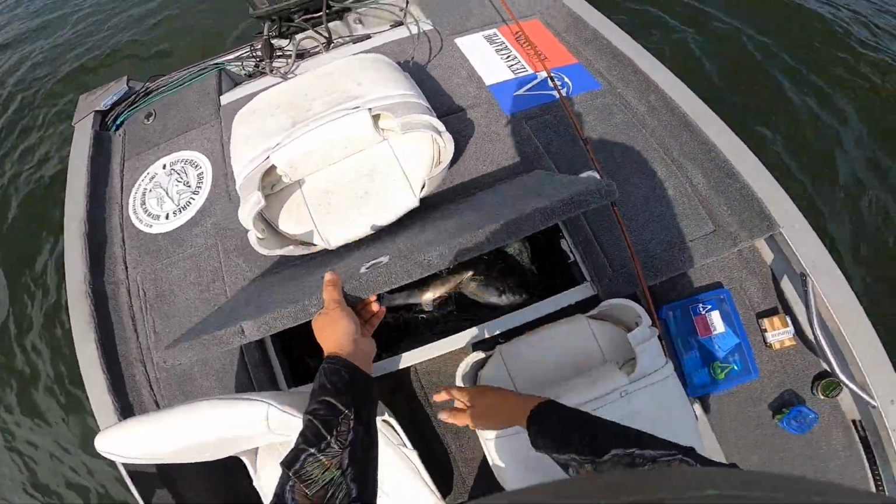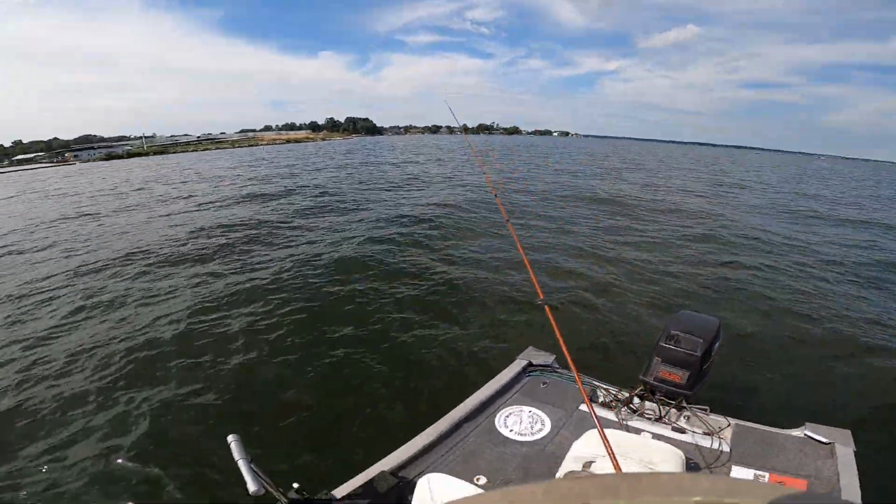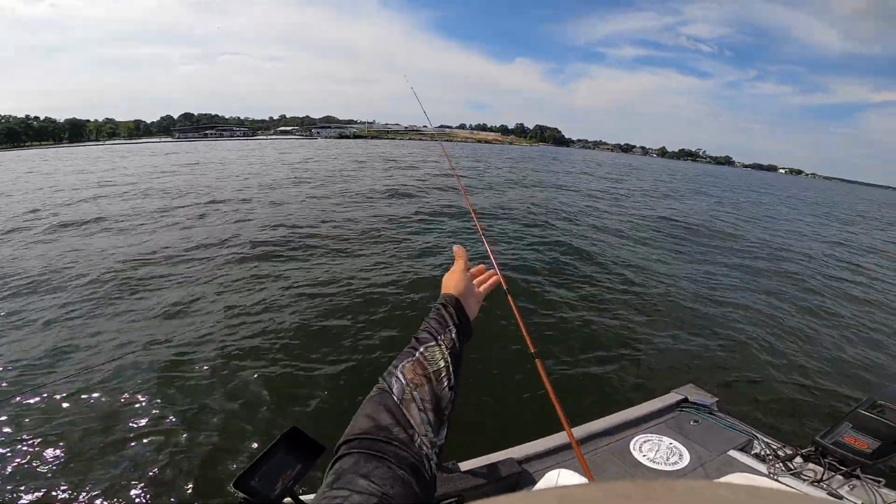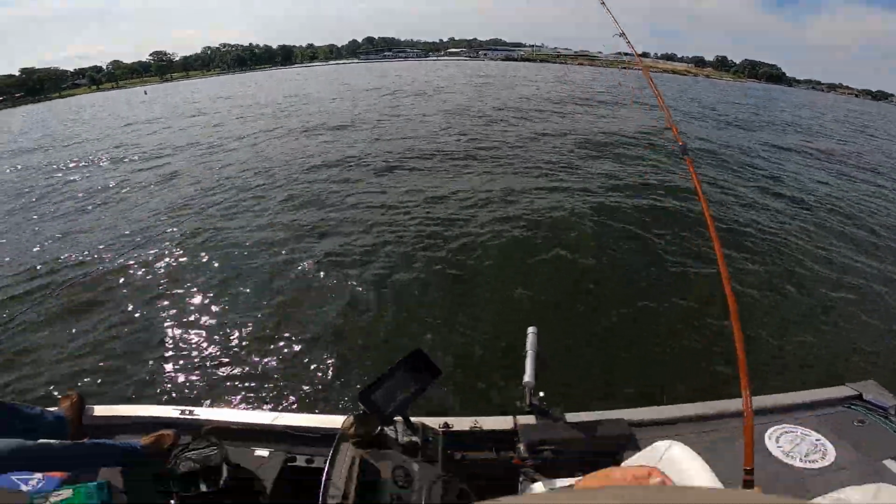And you can see that the old Outlaw crappie pole had no problem slipping that in. That is probably a 1 3/4 to 2 pound fish.